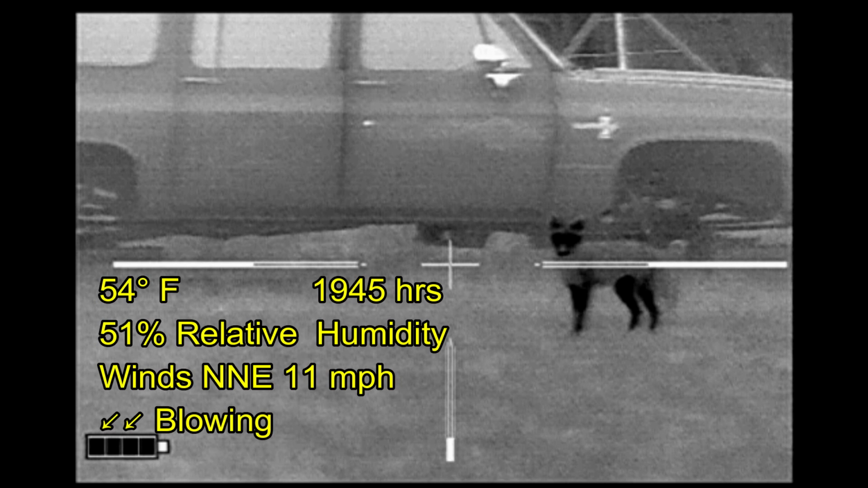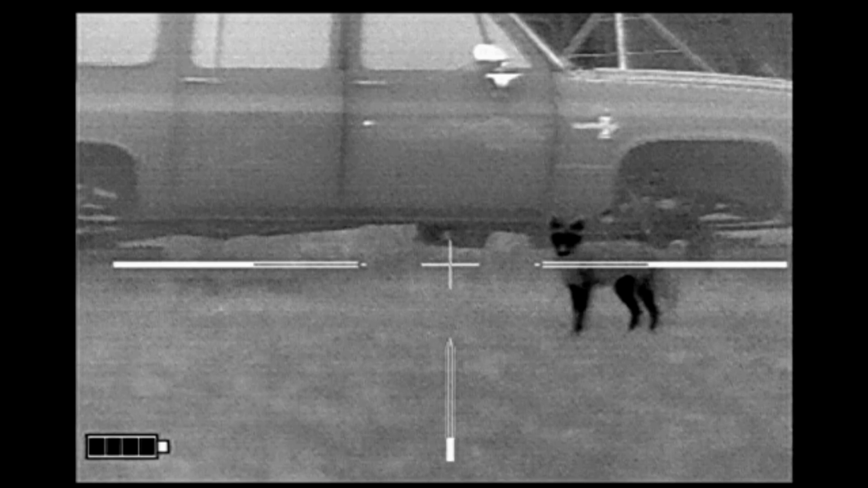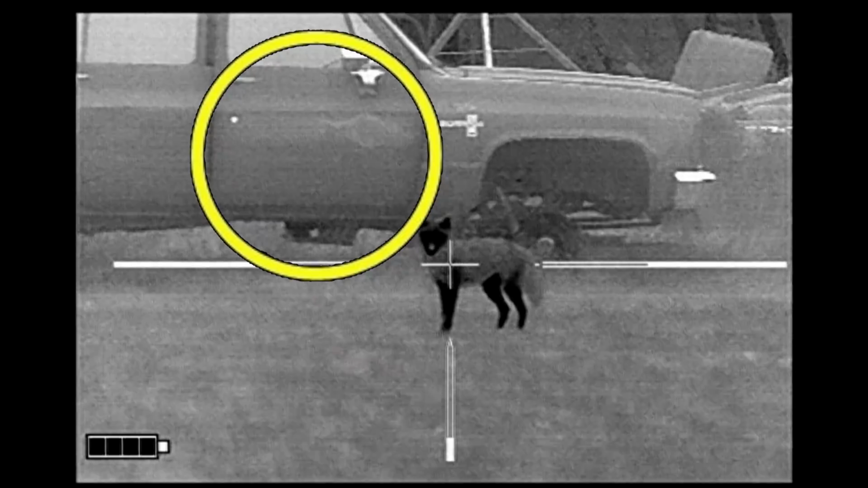This is a coyote that I took at short range. It is a cool evening, not very cold. But I'm going to shoot the coyote. The blood is going to end up on the side of the Suburban, and it's going to disappear very quickly. Alright, here we go.